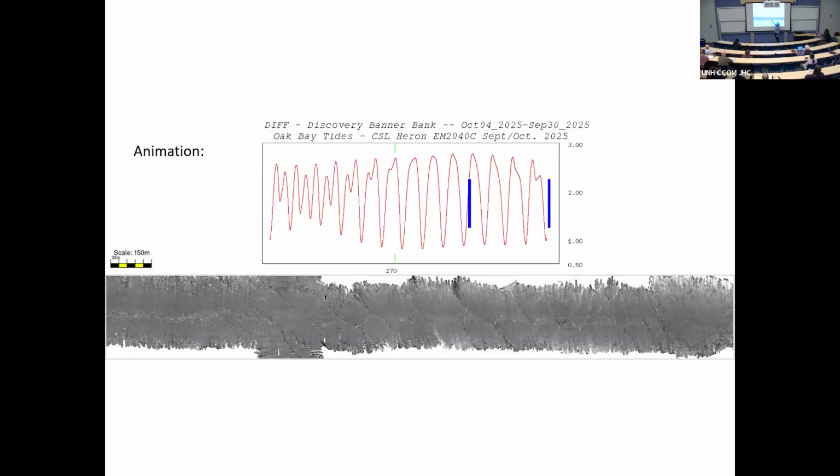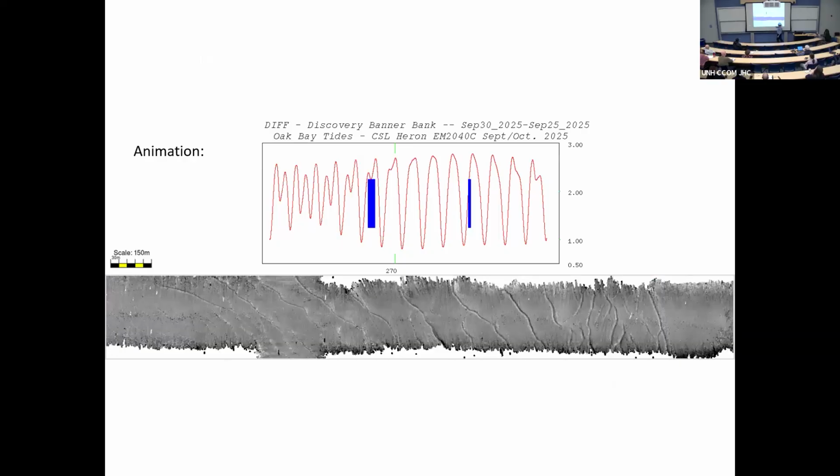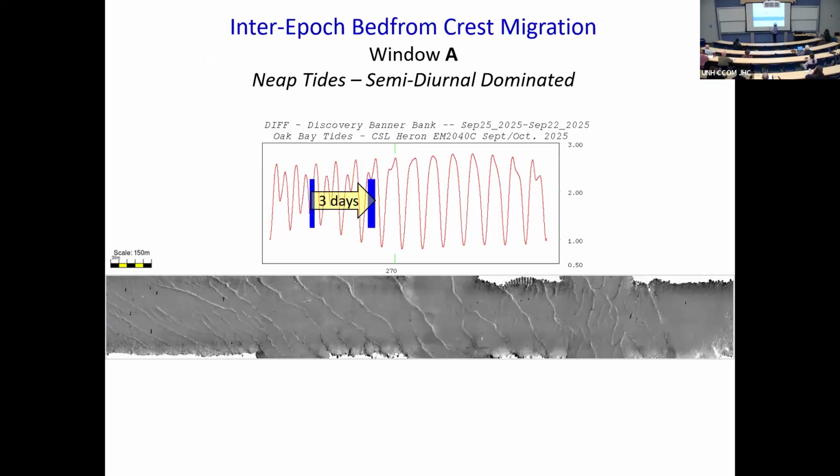Trying to work out, is that a resolution issue? Is that actually a process? And sometimes actually we just stop it. First 3 days, this is the difference. What you see, obviously the big bed forms are moving. That grayscale is plus or minus a meter. And the differences are about 30 to 60 centimeter height change, well beyond IHO special order.